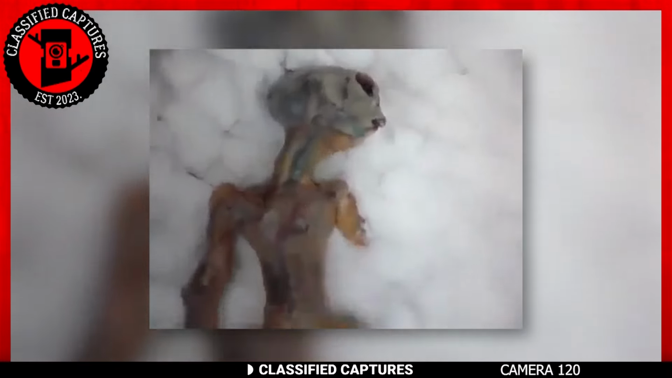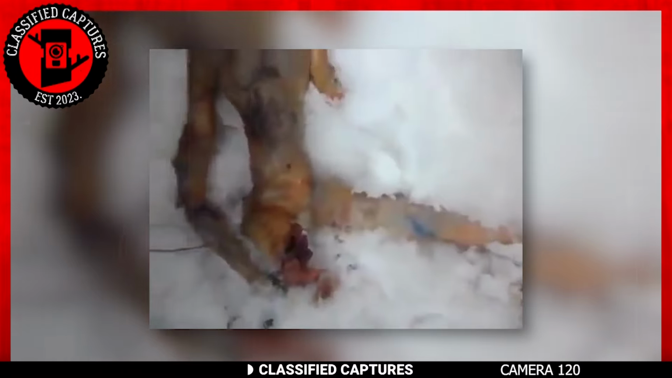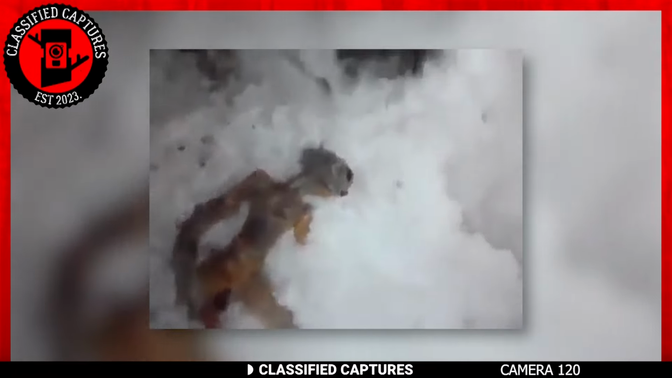The creature bears an uncanny resemblance to the stereotypical image of an extraterrestrial being. Despite its otherworldly appearance, the creature is lifeless and remarkably well preserved within the ice. Determining how long it's been encased here is challenging, but ice-preserving qualities raise the possibility that it's been there for an extended period, hidden from our knowledge.